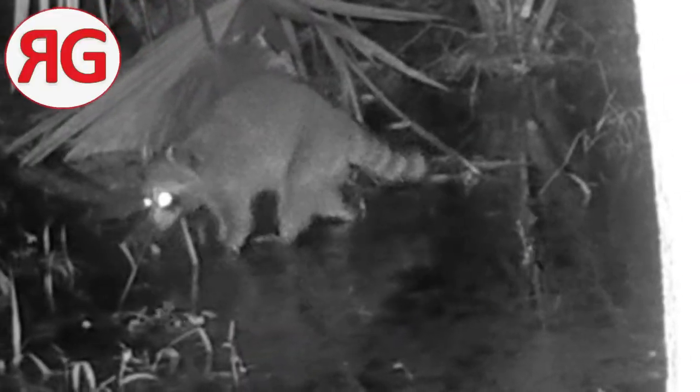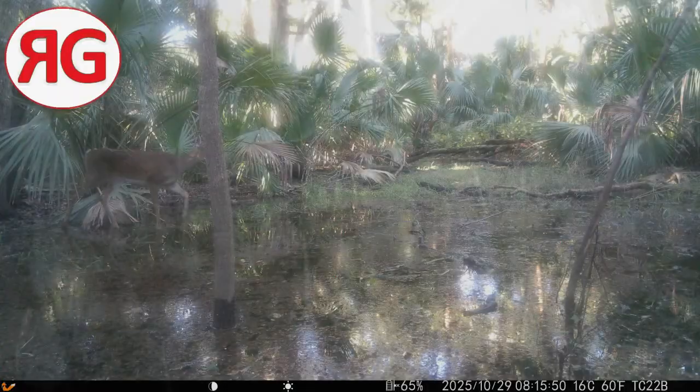Here's a raccoon. Check him out. He's fishing. I guess he heard something, because with the deer and the pigs and such wandering through there, sometimes they overlap. But look at him fishing. He's feeling around for fish or crayfish or snails or pretty much anything he can eat.